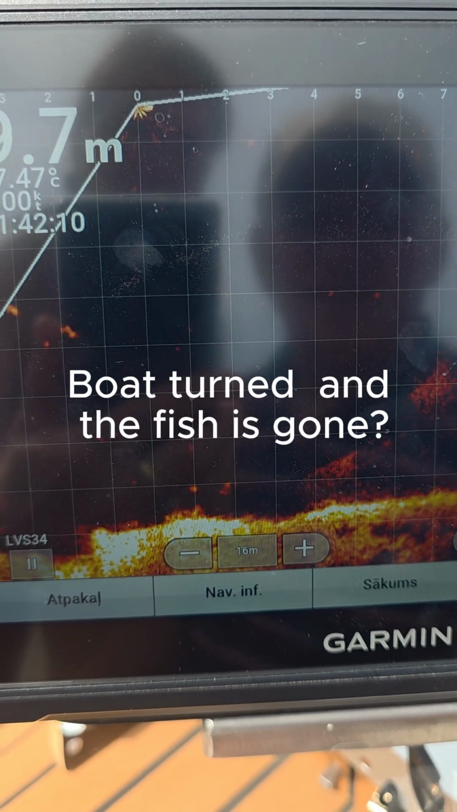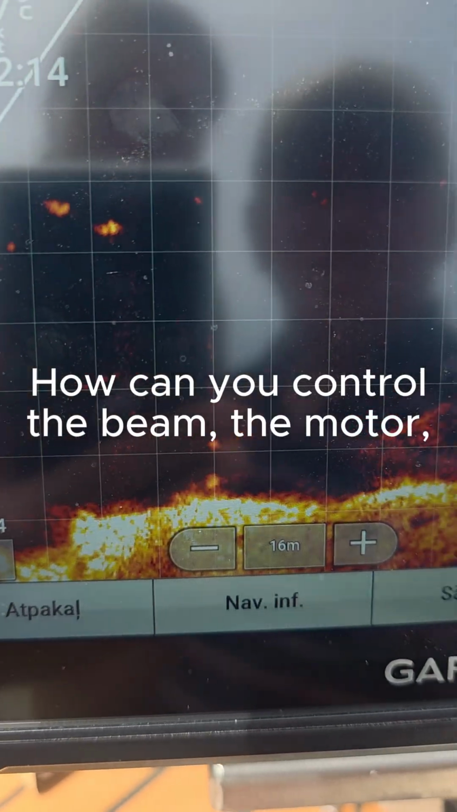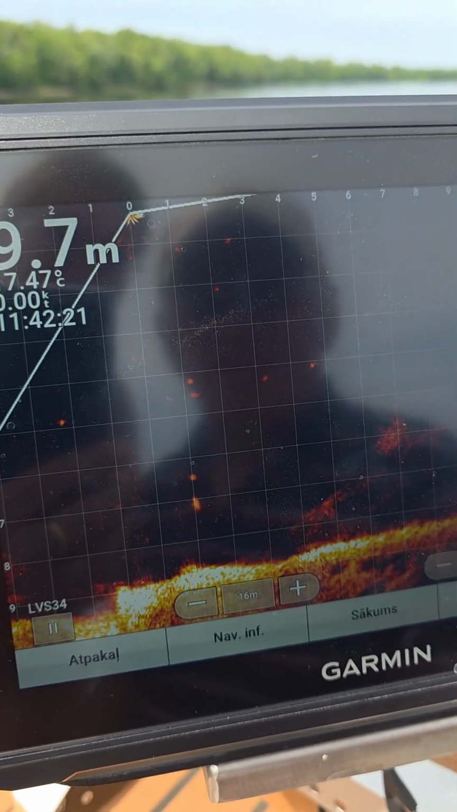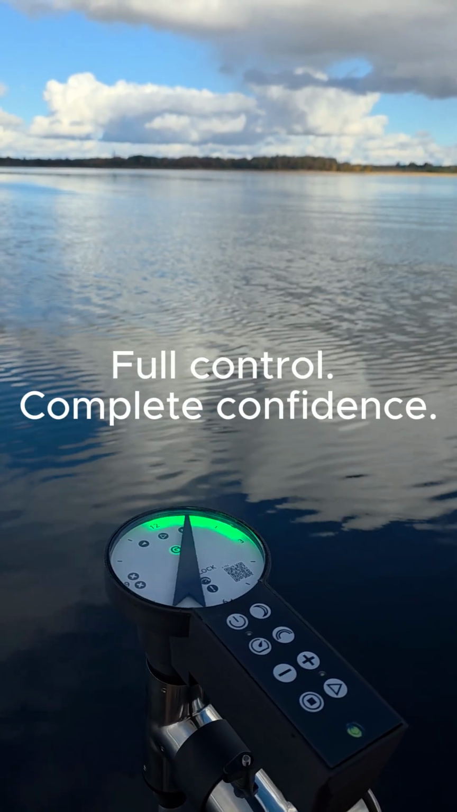Boat turned and the fish is gone? How can you control the beam, the motor and your rod all at the same time? FishLock Live. It is full control, complete confidence.